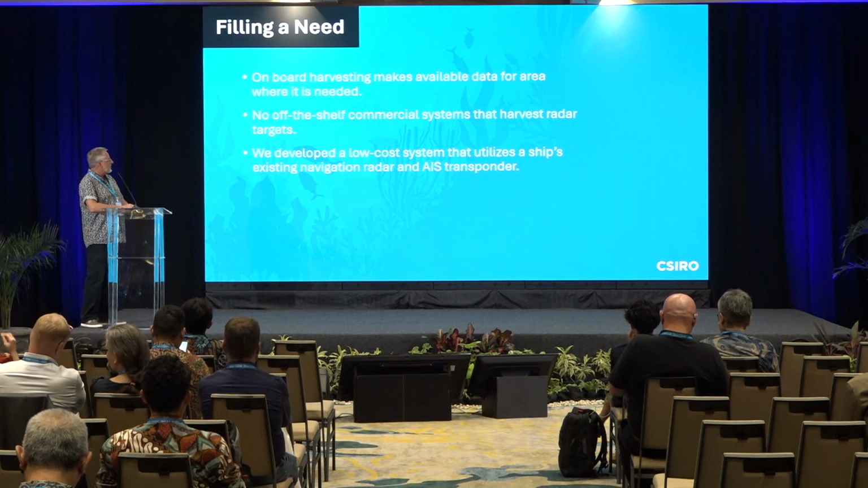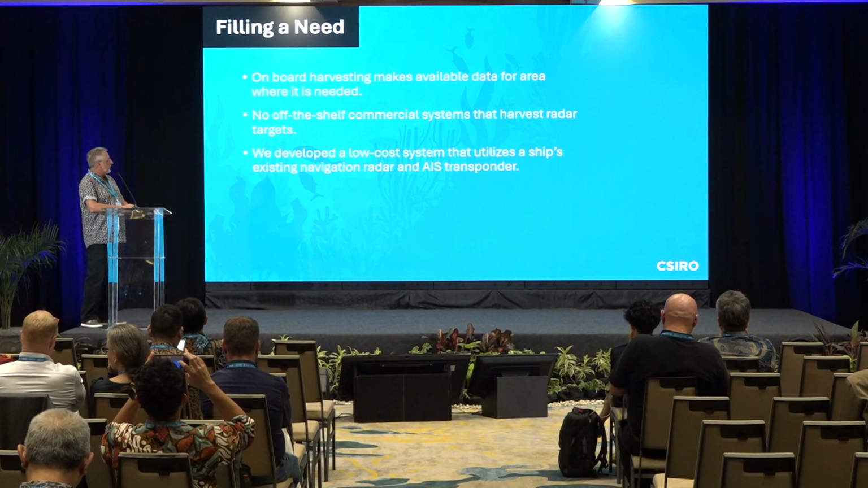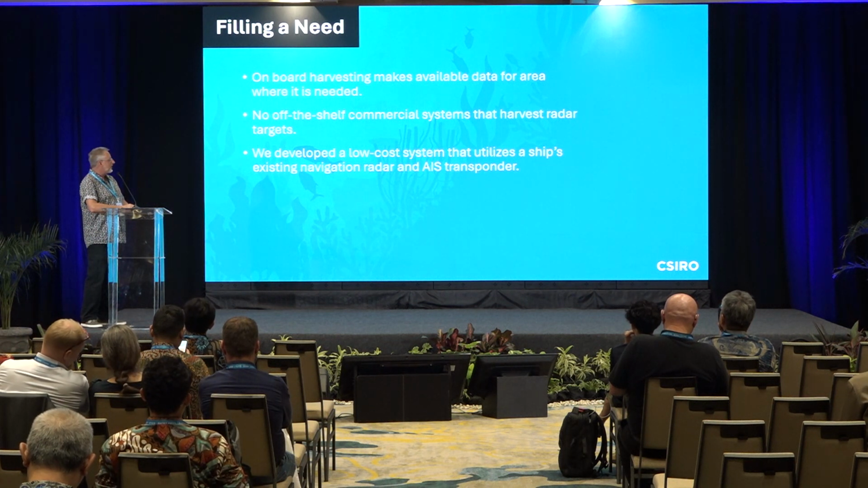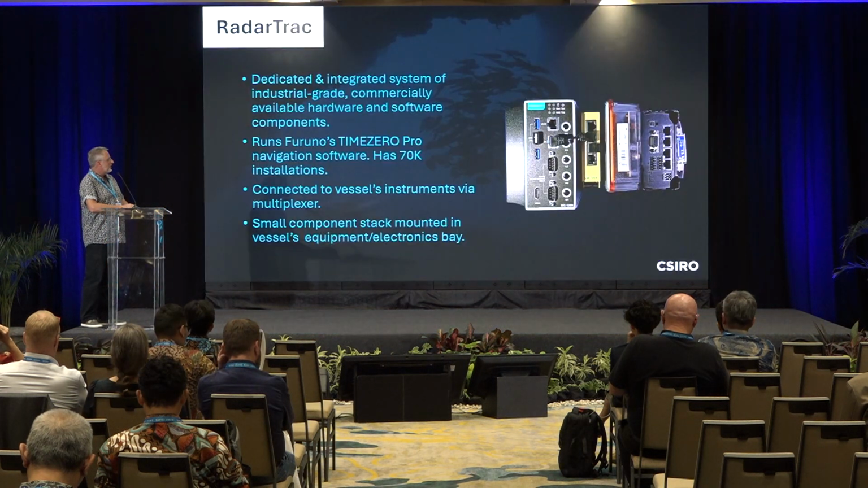Onboard harvesting is sensible because it makes available data for the area that you're harvesting at. We did not find any off-the-shelf commercial systems that would do radar harvesting. I'm not saying that there are none. We did not find any when we started with this. So we've developed a low-cost system that utilizes ships' existing navigation radar and the AIS transponder.